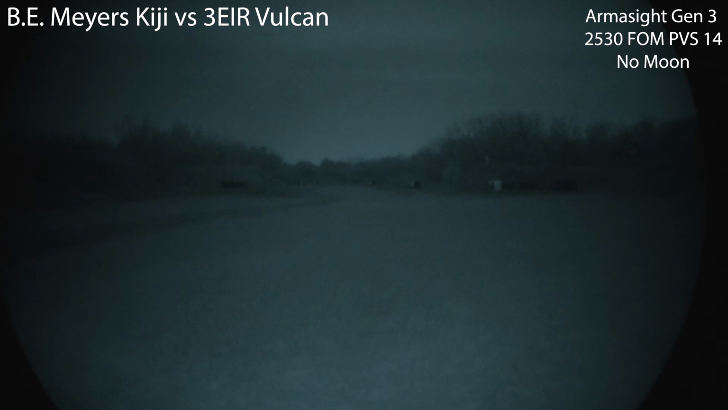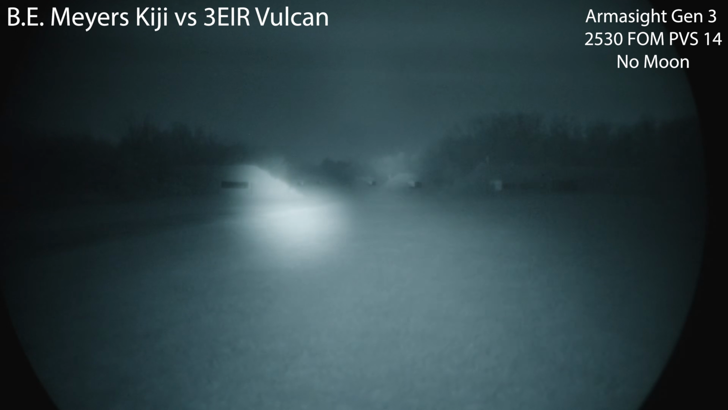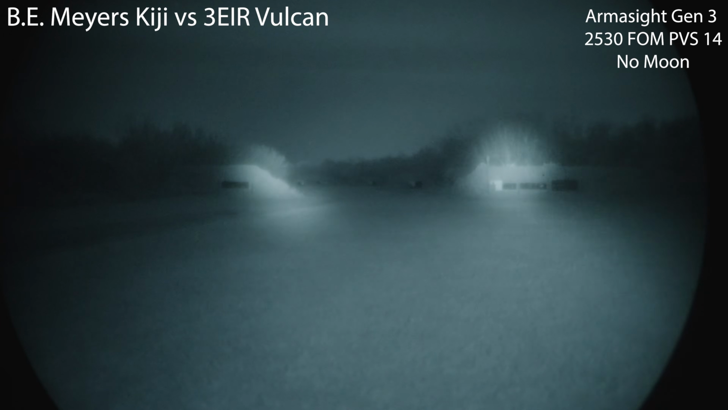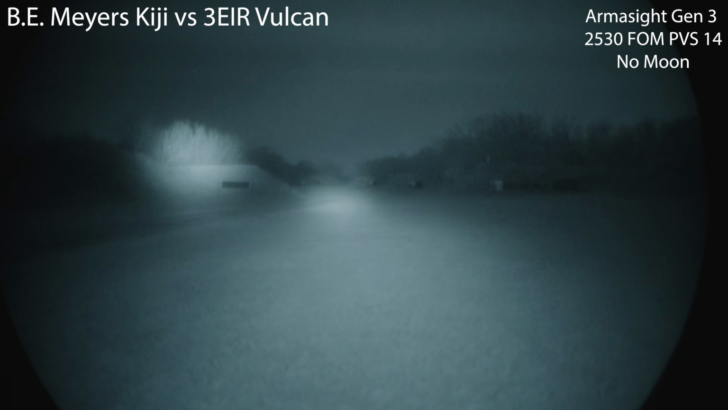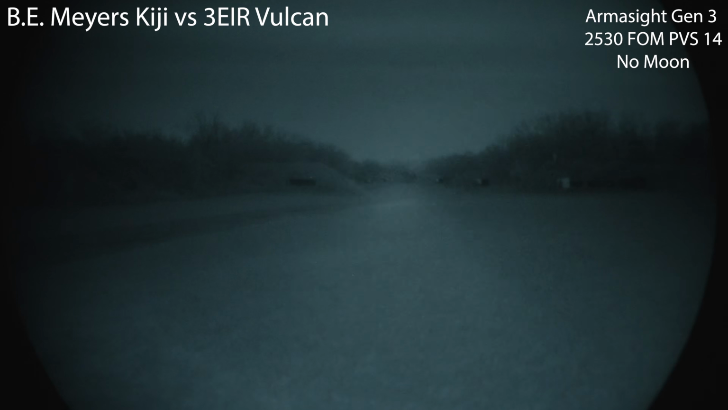Okay, so here is the Kiji on the left and the Vulcan on the right. So BE Meyers Kiji 3 degree on the left and the 3E IR Vulcan on the right. So I would say they both have pretty much the same punch. We're gonna go ahead and go straight to that 500-yard target.